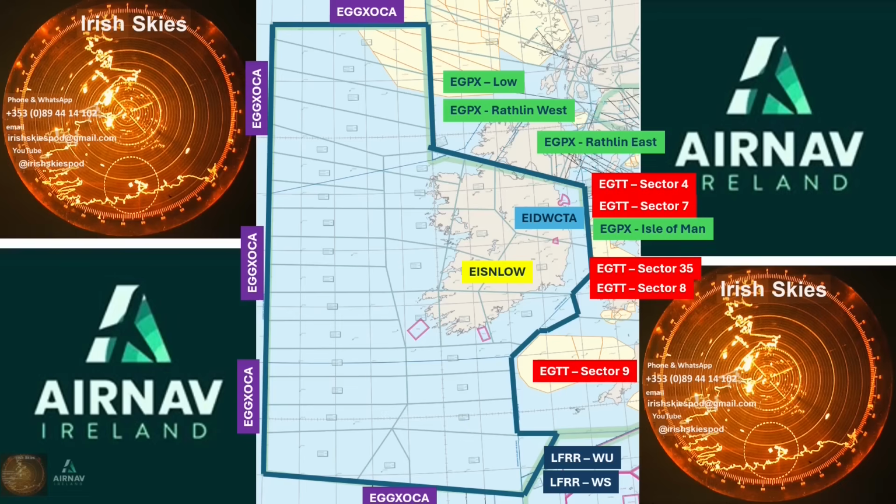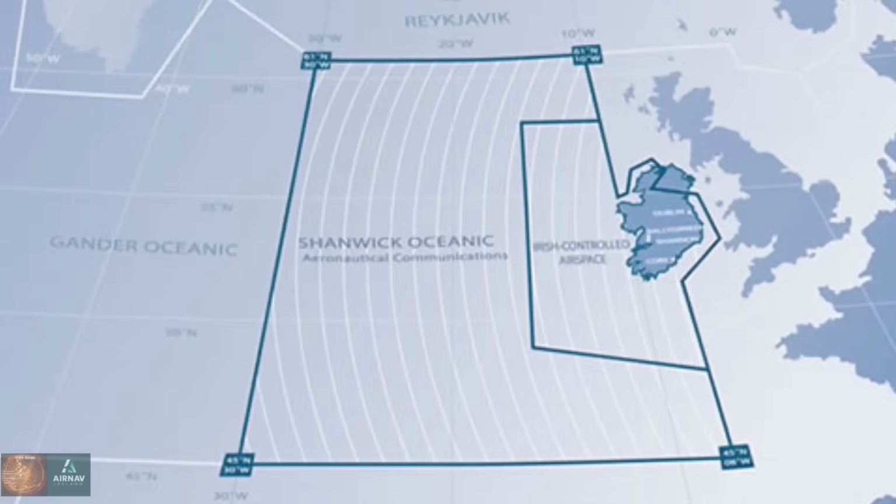The Shanwick name is an amalgam of Shannon and Prestwick control, as when transatlantic flights commenced in the 1930s, both Shannon and Prestwick had joint control over the oceanic airspace. Shannon, in coordination with Prestwick, would issue the oceanic clearance to traffic entering the ocean from the Shannon FIR, and Prestwick, in coordination, would issue the oceanic clearance to all other traffic.